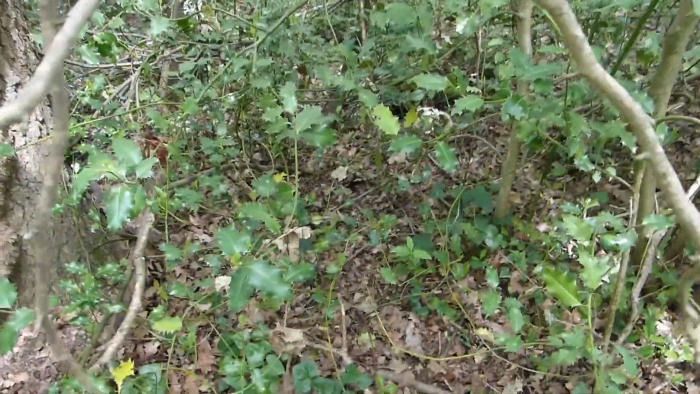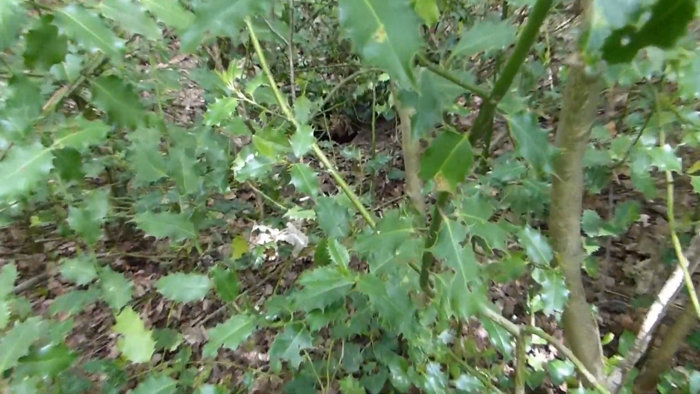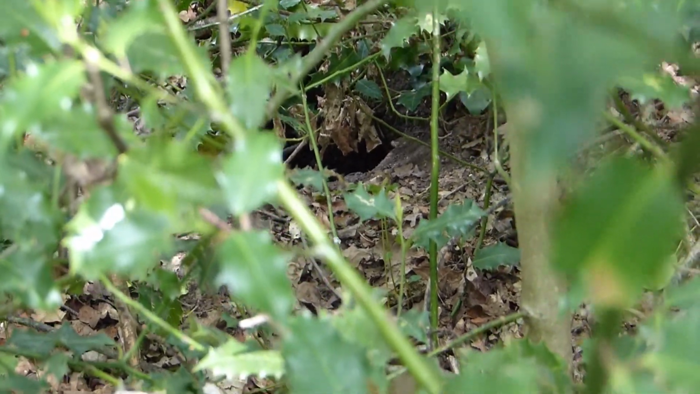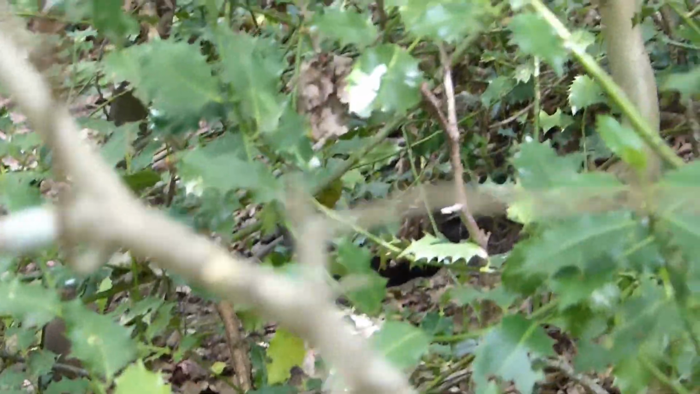And if you can spot it, just here. There we go. I believe that might be the badger set, or at least one of the entrances to the badger set. So I'm going to set up a camera just here.